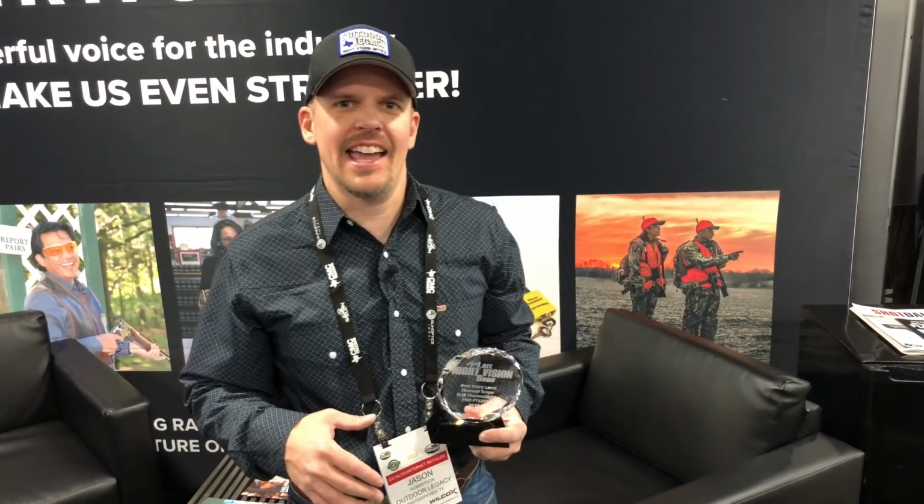All right, y'all, we're here in the booth formerly known as FLIR. This was FLIR's booth, and as you can see, they're not here. The National Shooting Sports Foundation, which is the producer who puts on the SHOT Show, they're the foundation for industry professionals. They've taken over this space, so FLIR's not here.